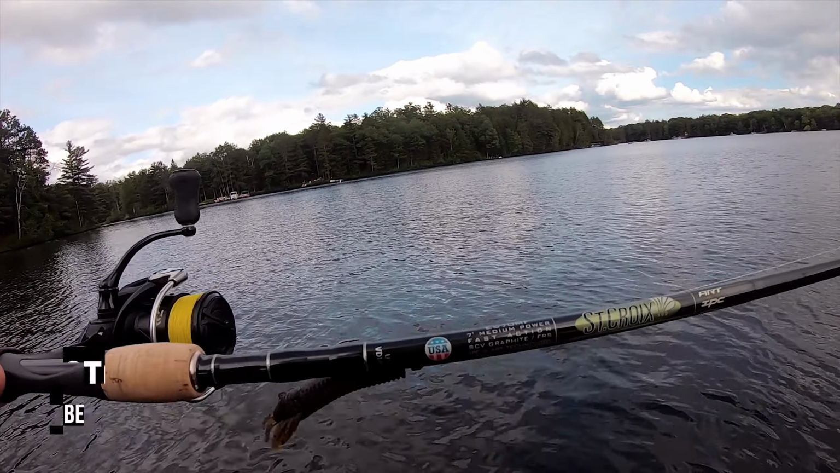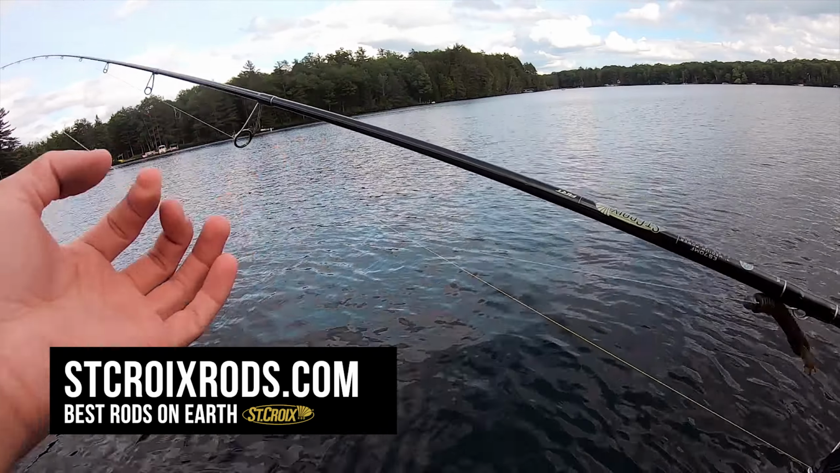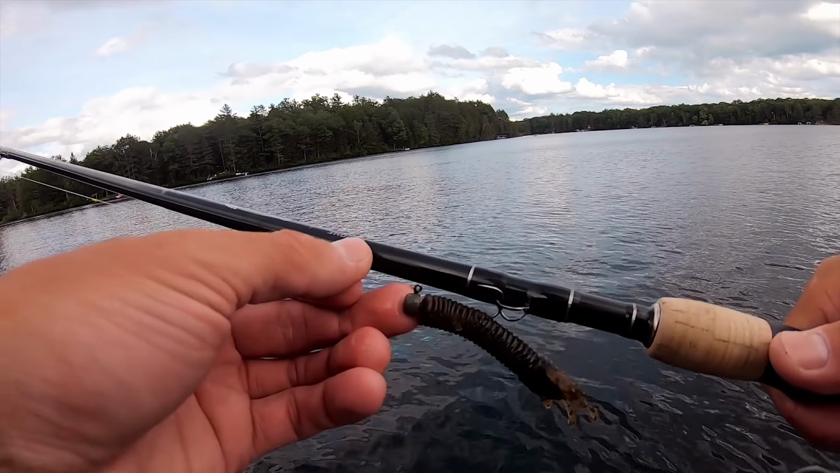All right, guys, today's setup is a St. Croix Legend Elite 7-foot medium fast action. This is a Daiwa Tatula, 15-pound braid to a 10-pound fluorocarbon leader with a Ned rig hook and a Sakoshi bug. That is the setup for today.